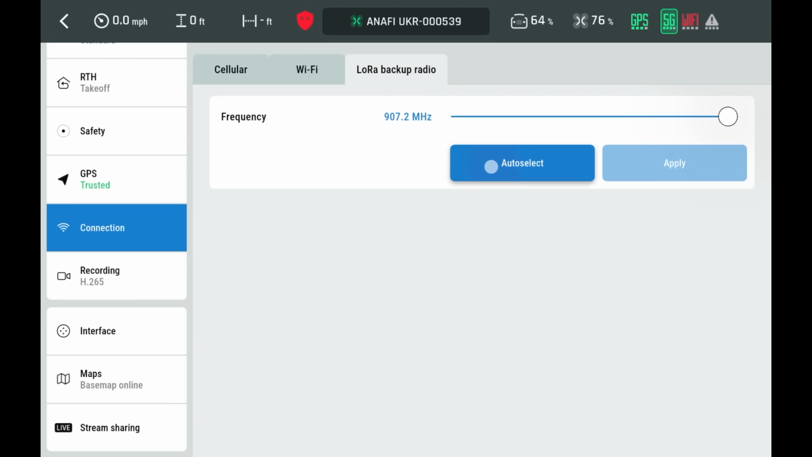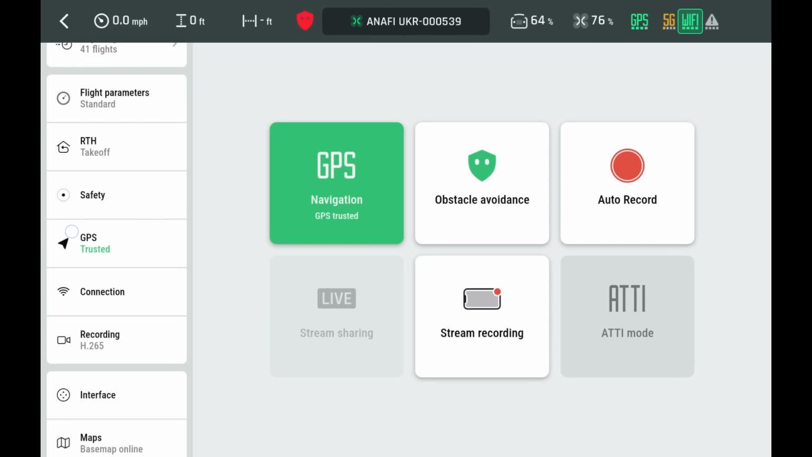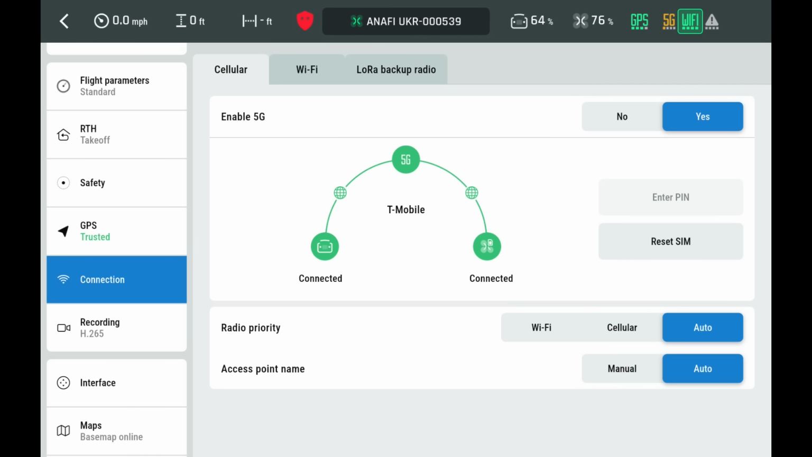This uses a LoRa radio as backup. So essentially, we have 3 different systems here, ensuring that we're going to have stability and repeatability no matter what the environment is that we need to fly in.